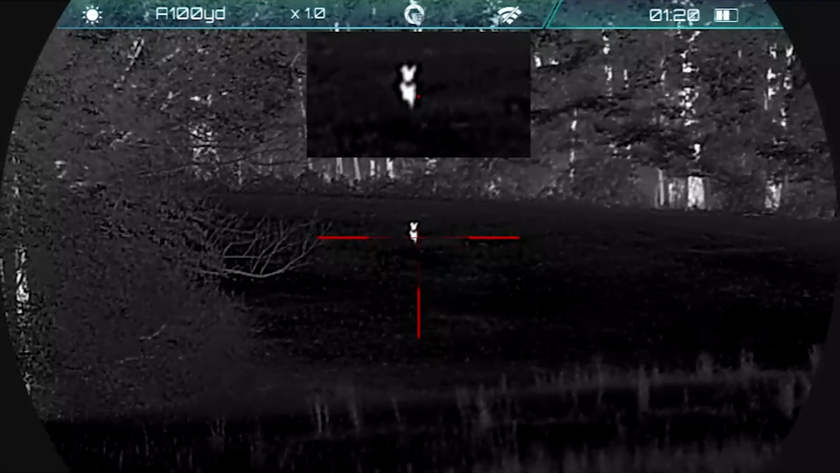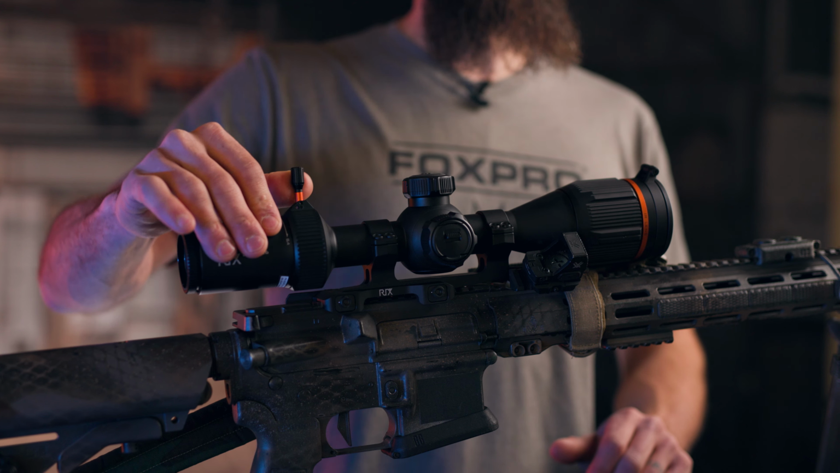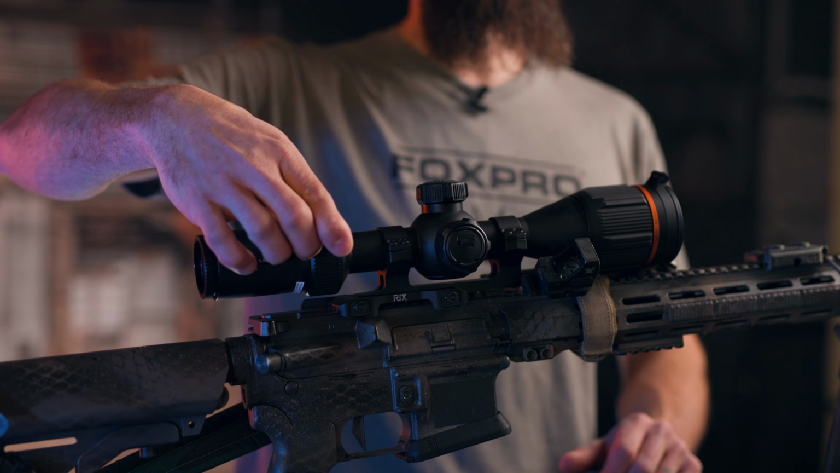The units not only have a digital zoom that's 1 to 4x, but they also have an optical zoom of 3 to 9x. Now, the optical zoom is a cool feature that I've never seen before done quite like it. While turning up the optical zoom, you're actually zooming in on the screen itself, making the object you're looking at and the reticle bigger at the same time. This feature has stirred quite a lot of drama in the industry.